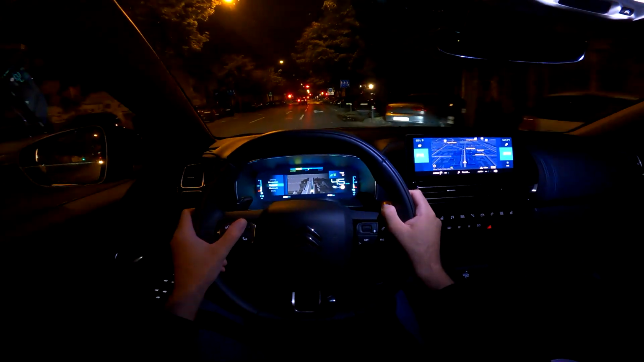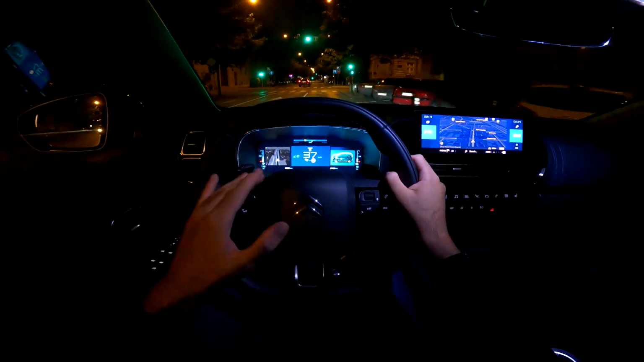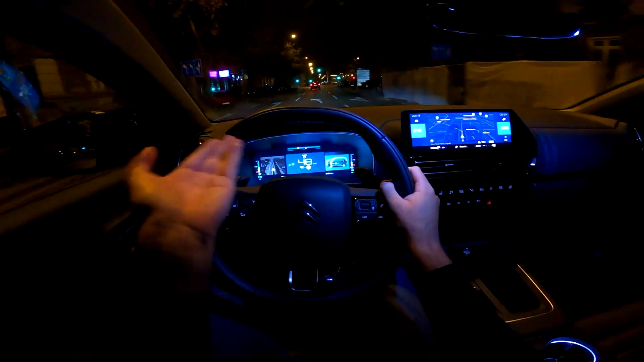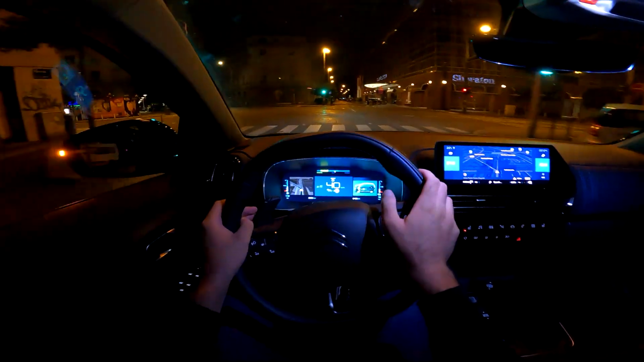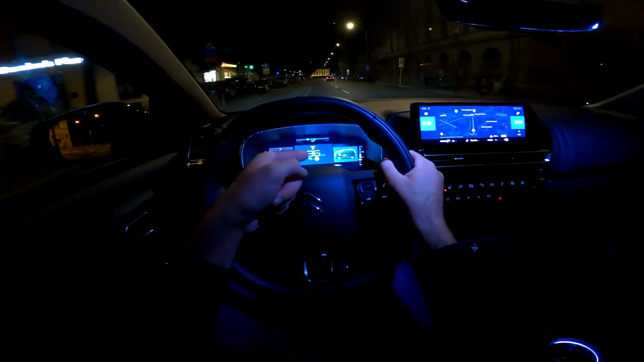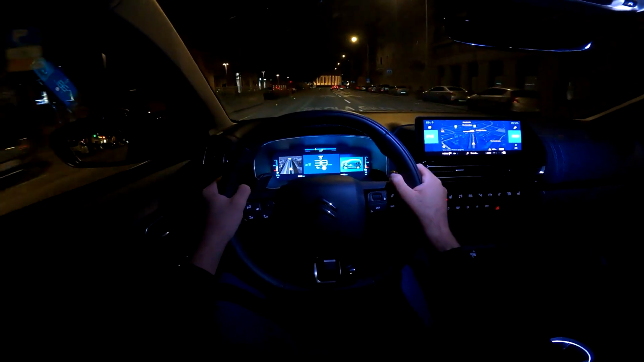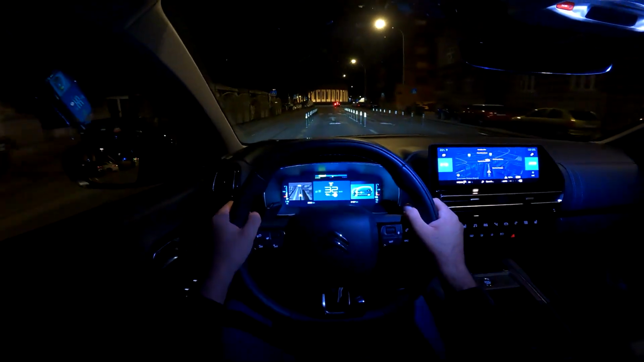Now it is time to show you the views that are available. So this is the personal view. You can configure it in the settings. And what is cool about this one is, well, obviously you can control what you want to see in front of you. I quite like this layout here that we currently have, as we have the speedometer, speed limit, energy flow, and the navigation. So yeah, I think this is really nice.